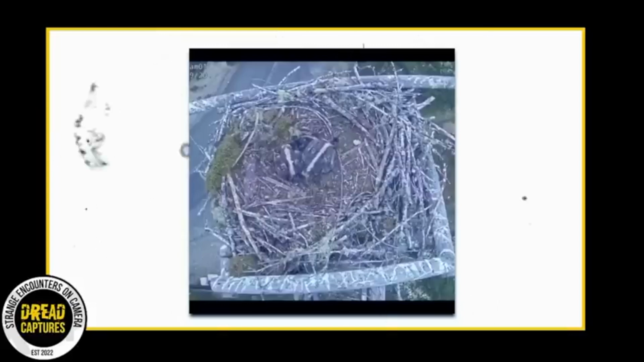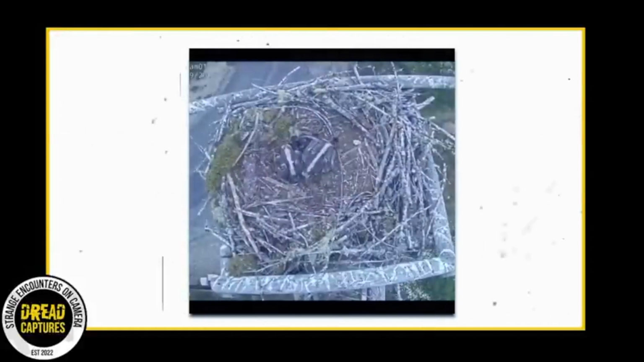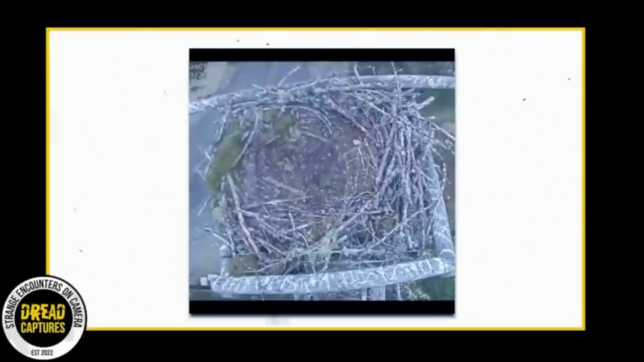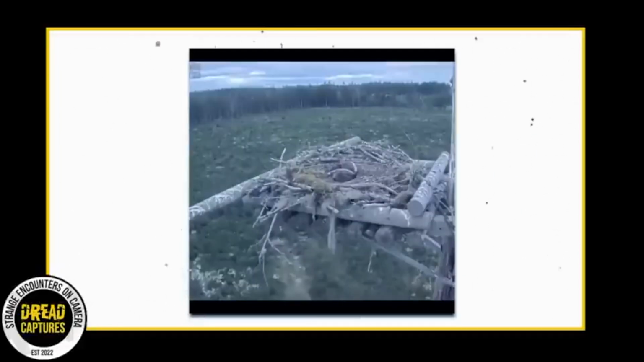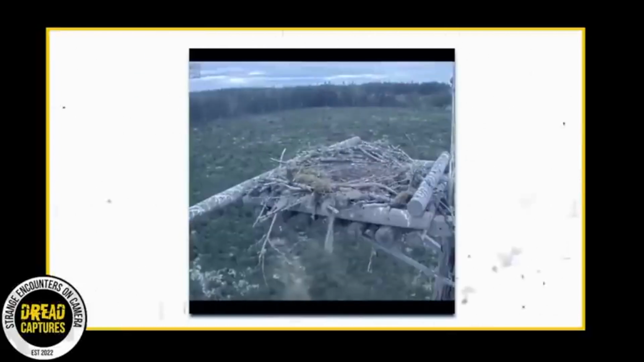In this clip, taken from a wildlife cam, we see the instant a bald eagle swipes three osprey from the safety of their nest. The owner reported that the mother and father are usually very close by and had left the nest only minutes before this took place. Just another highlight of how brutal the animal kingdom really is.